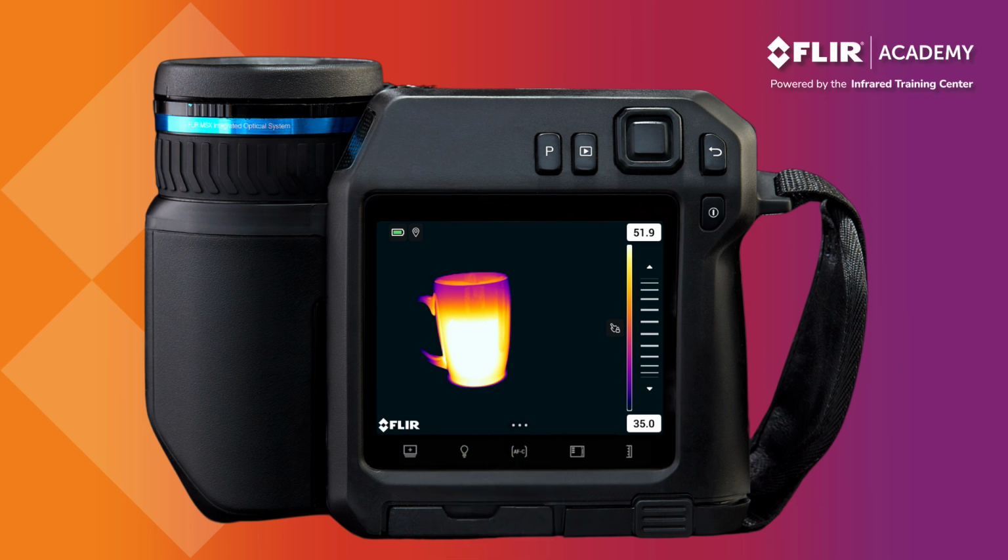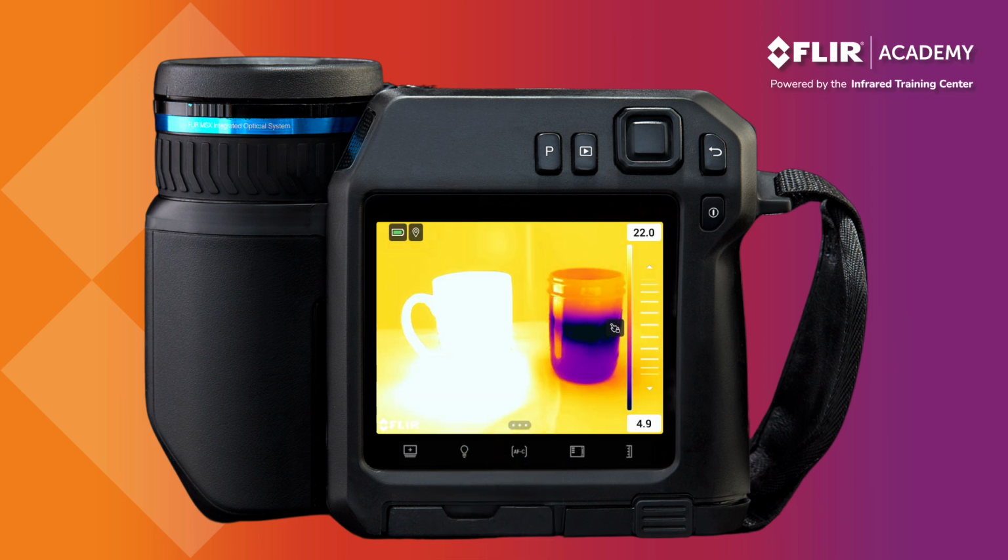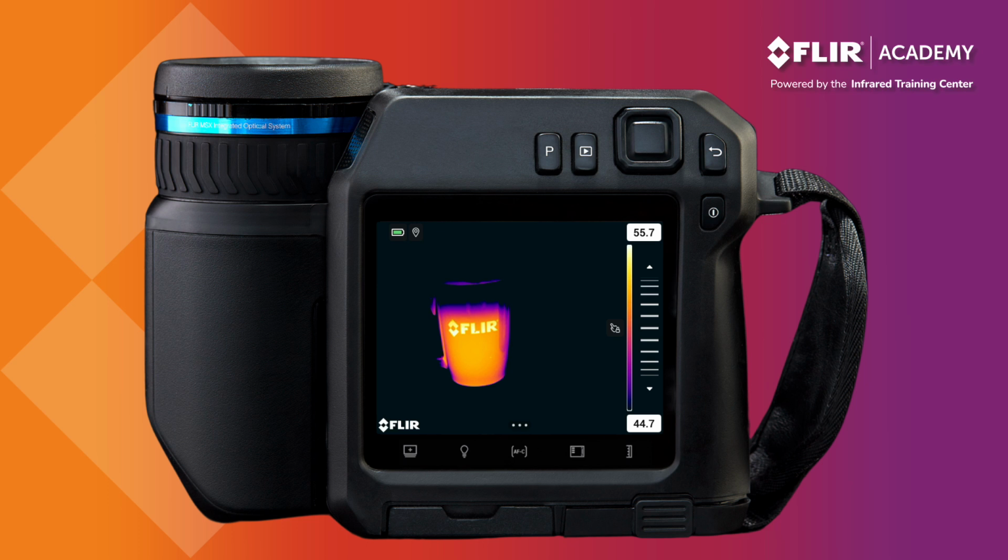Tap any area on the display to automatically readjust the scale based on where you've touched the image on the screen. In this example, let's get rid of the saturation on the coffee mug. Pressing the screen once readjusts the scale.